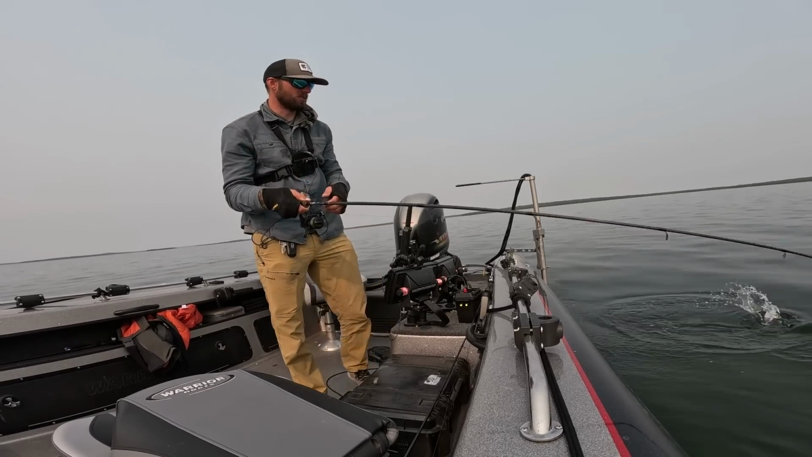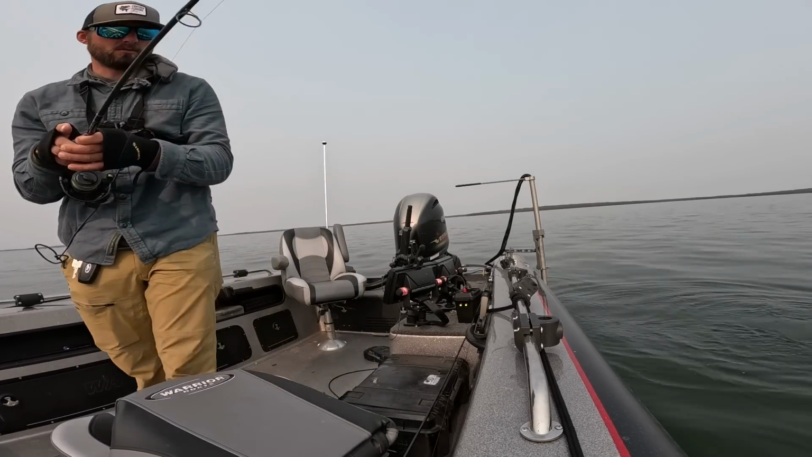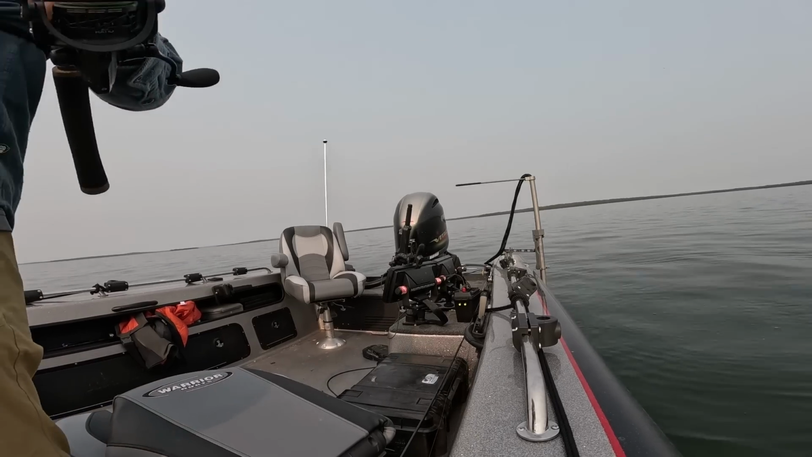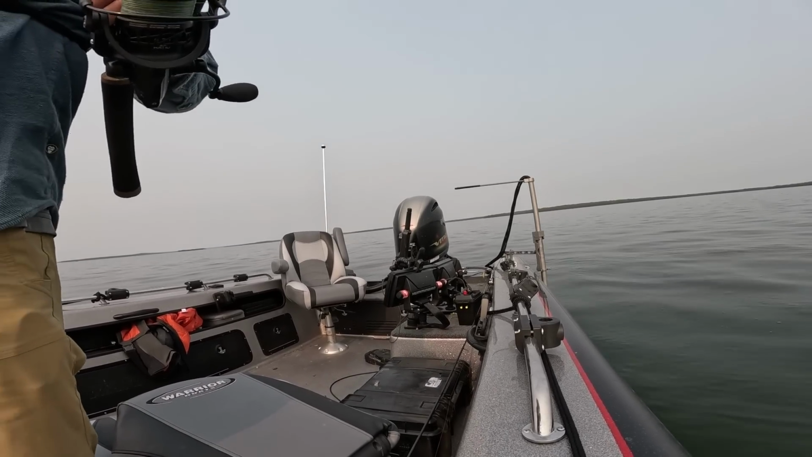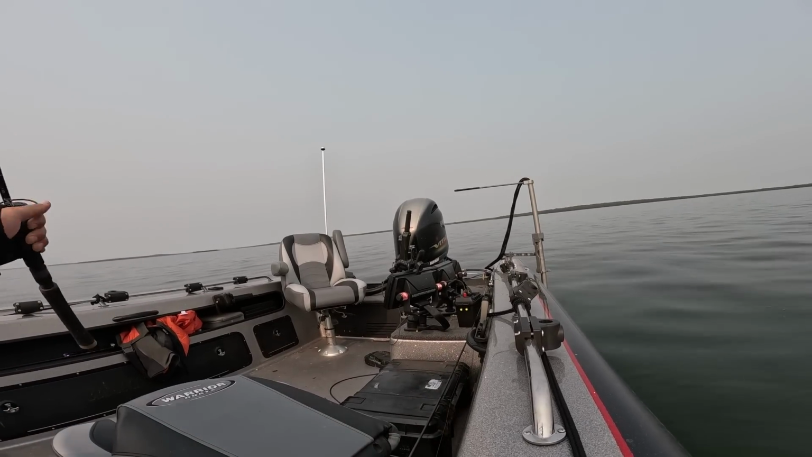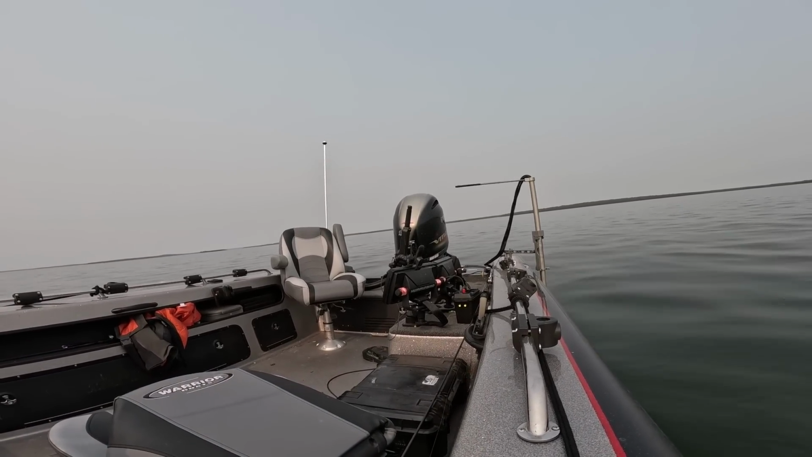That is what we're looking for though. Good cluster of 4 or 5 fish, and you can see just the advantage. Oh, that's caught in the thing. You can see just the advantage of running that Mega Live on there.